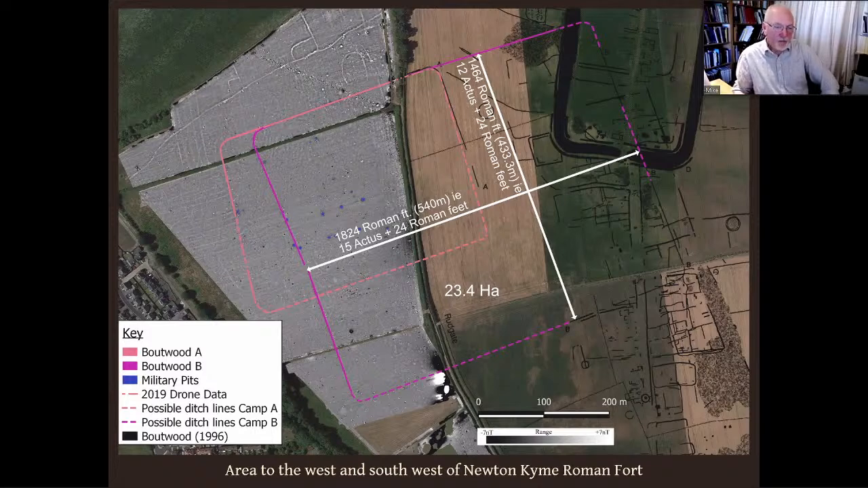Was Newton-Kime the focus for an invasion of Brigantia that never actually happened due to Paulinus' sudden and unexpected recall? We don't know, it is speculation. But if Maxwell's theory is correct, the camp must surely predate the arrival of Petilius Cerialis in the early AD 70s, which does make the idea of this being under Paulinus very, very attractive.